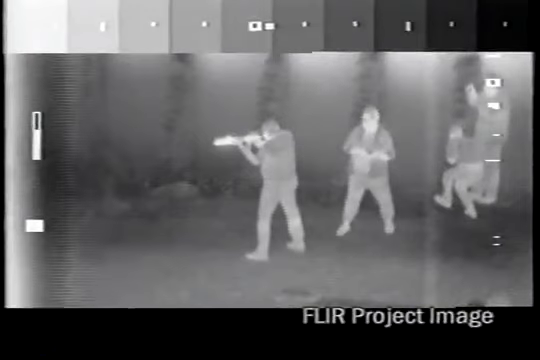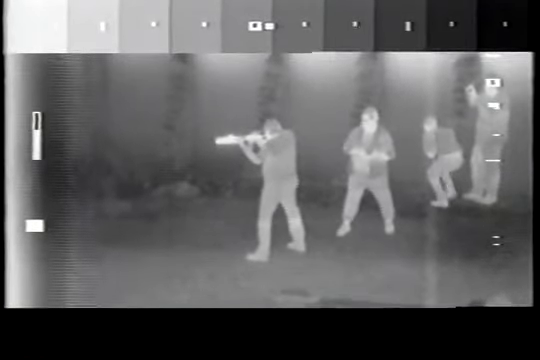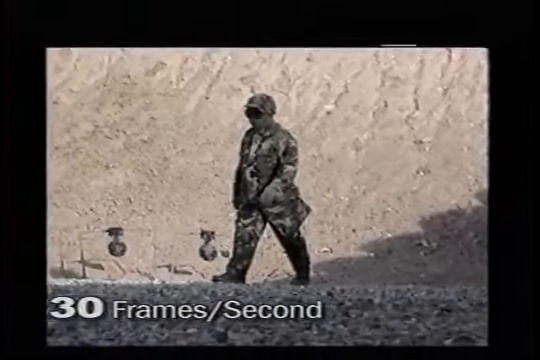In sworn testimony, government experts have stated that gunfire flashes will last no longer than 8 milliseconds. A flash of such short duration is all but imperceptible to the human eye. In video footage, the camera photographs at 30 frames per second.